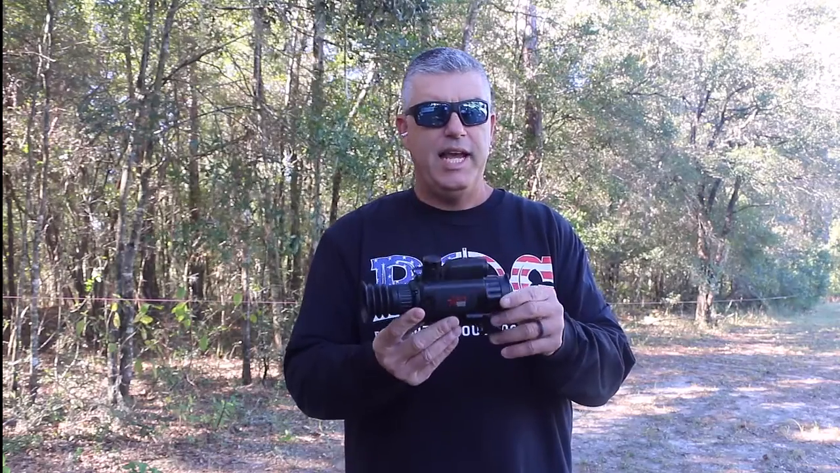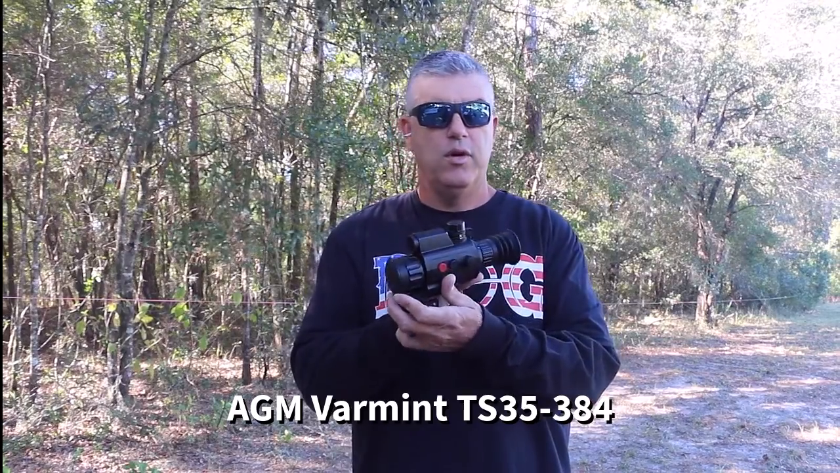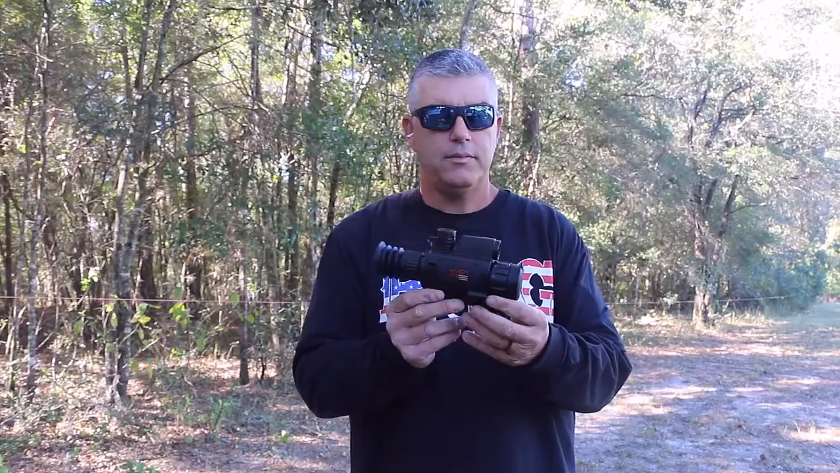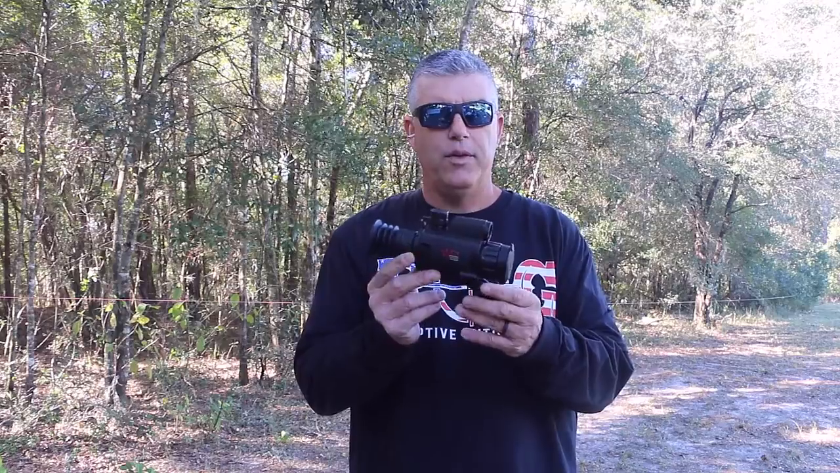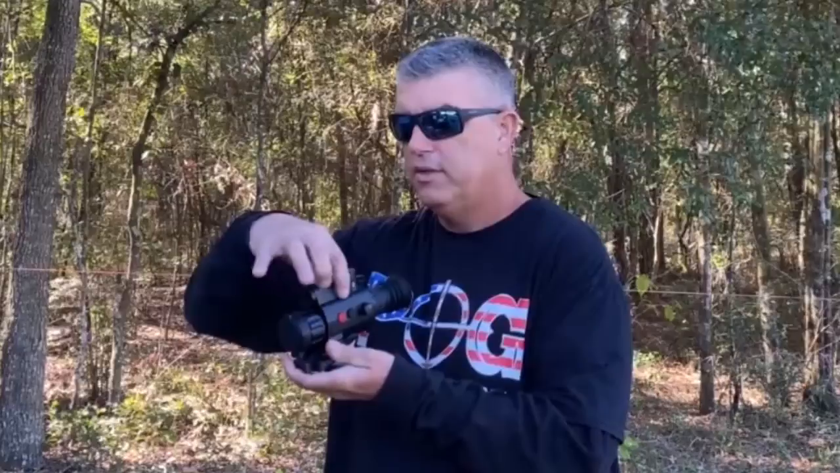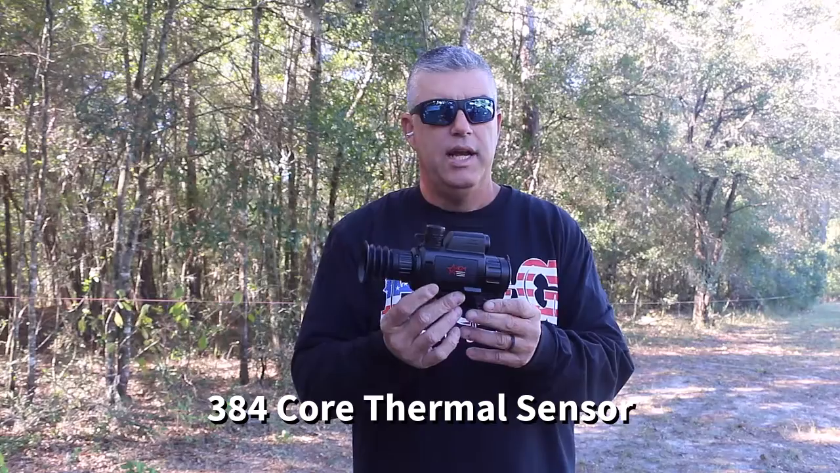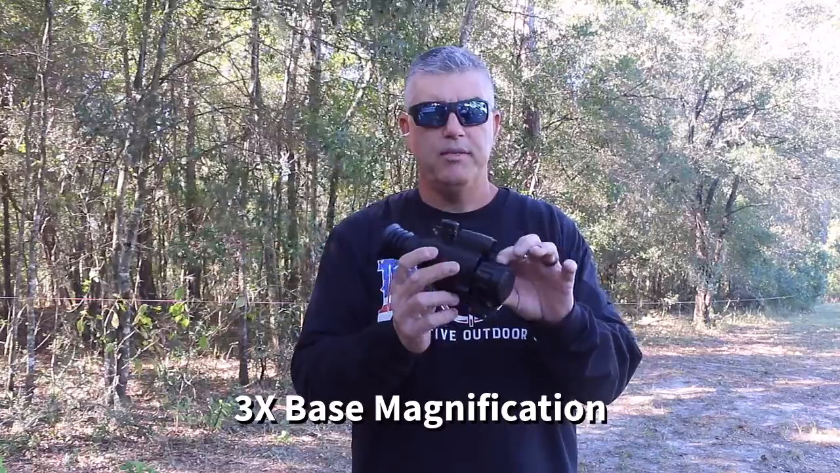This is the AGM Varmint TS35-384. This is a scope from AGM. It has many firsts, and it's great for the money. It's a compact scope with a built-in 600-yard laser rangefinder, LRF. It has a 384 core thermal sensor, and it comes with a 3x base magnification.